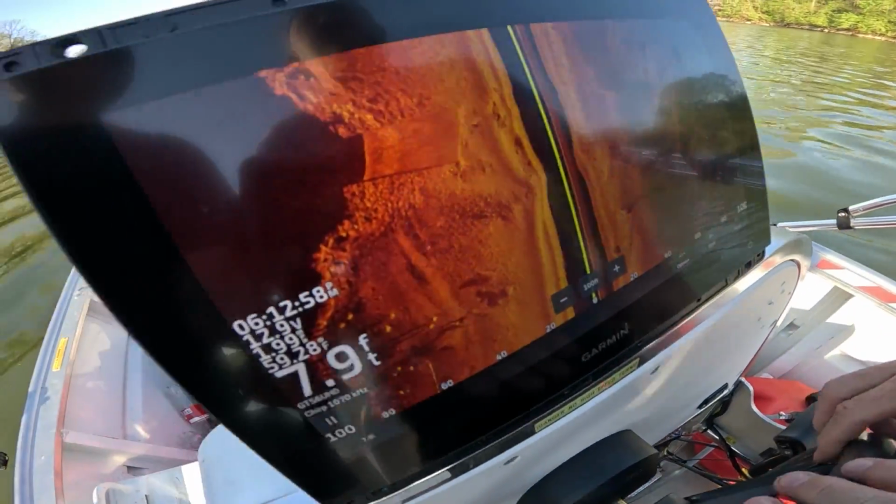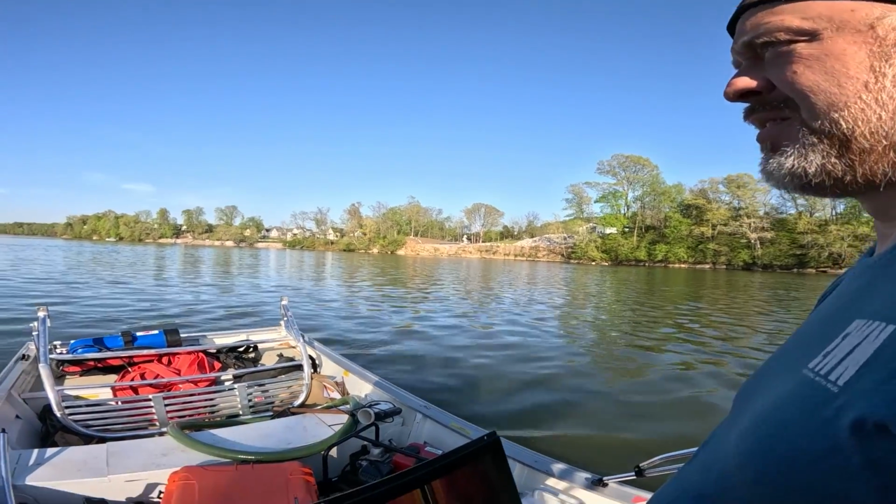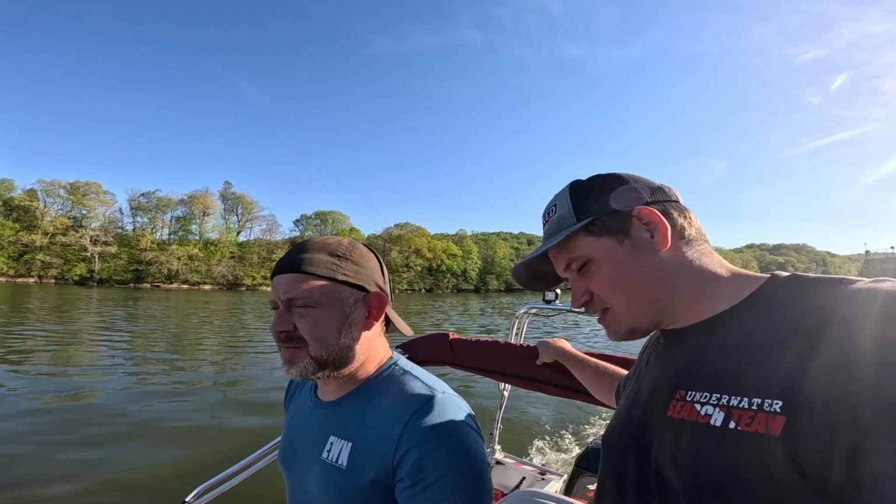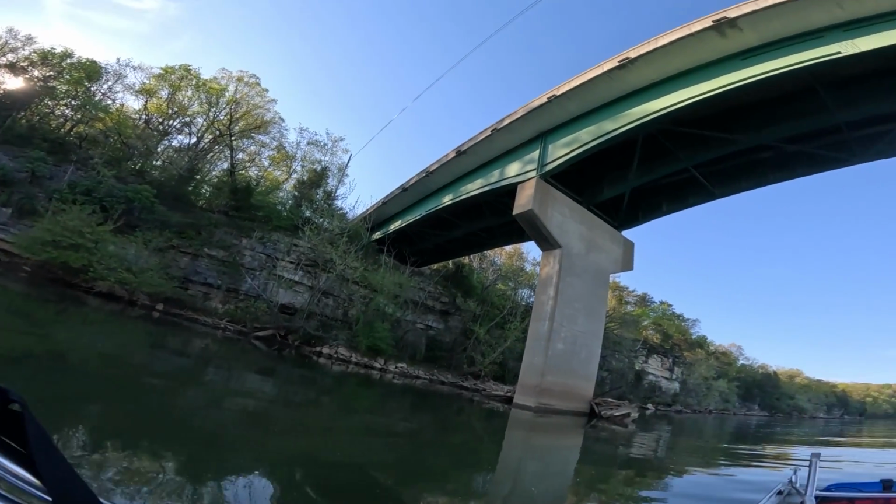Man, there's a bridge up here. Is that the one? That's the bridge up there, yeah. Man, finally made it. Seven feet right here. And imagine getting up here by our old little inflatable boats. It'd take a minute. I think we'd still be back in the first creek.